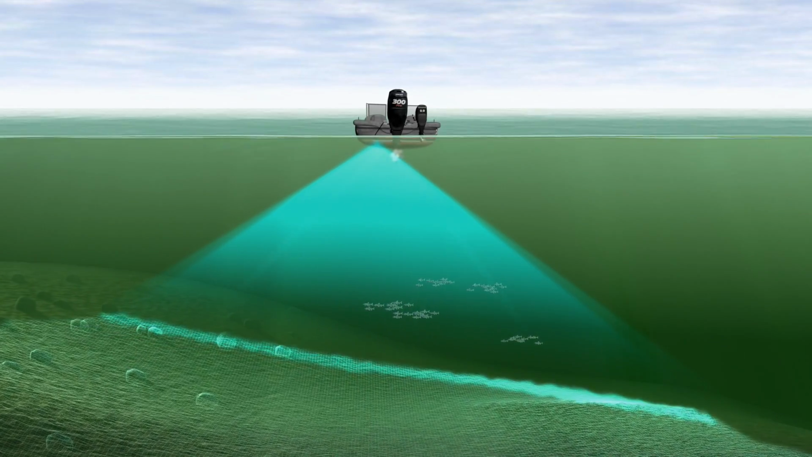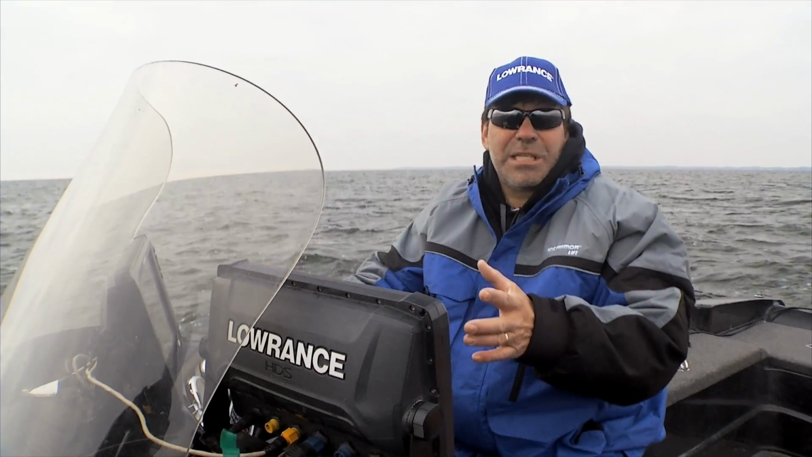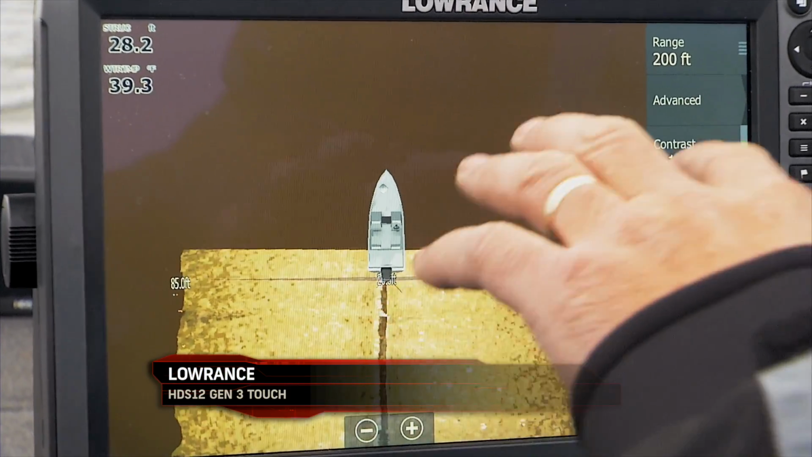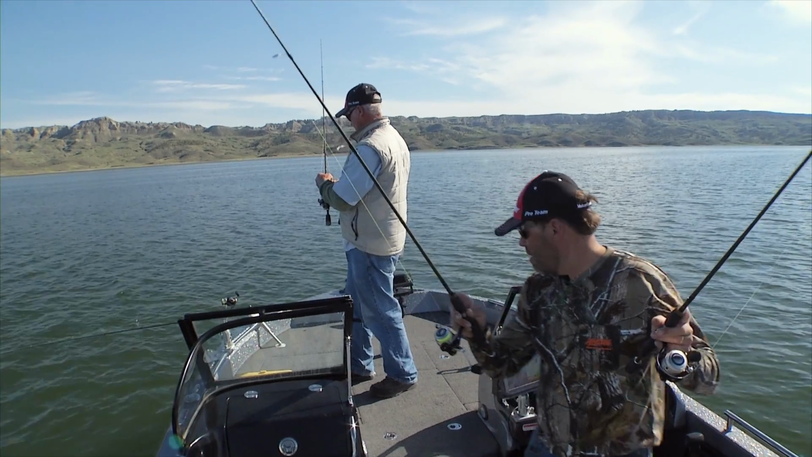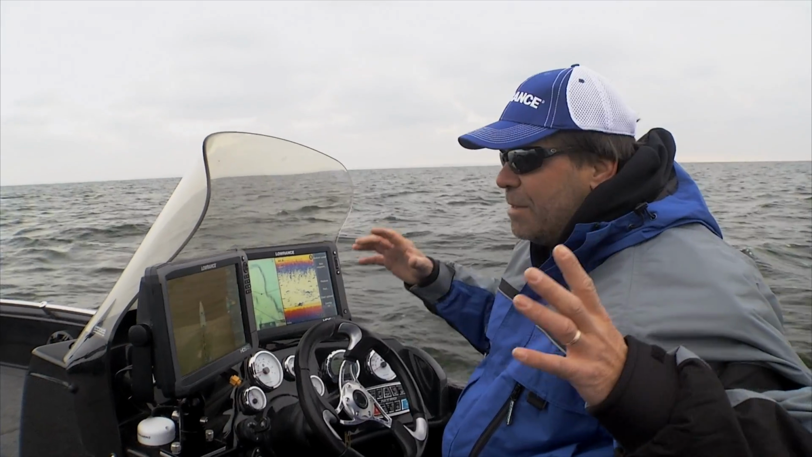One of the most important skills that you can develop as an angler is being able to visualize what's happening below the water. It's showing, almost like Lowrance's conventional side scan, that kind of a view down there off to the side. Now, remember though, this isn't trying to replace side scan or structure scan. This is showing you the whole structure, like the big picture.